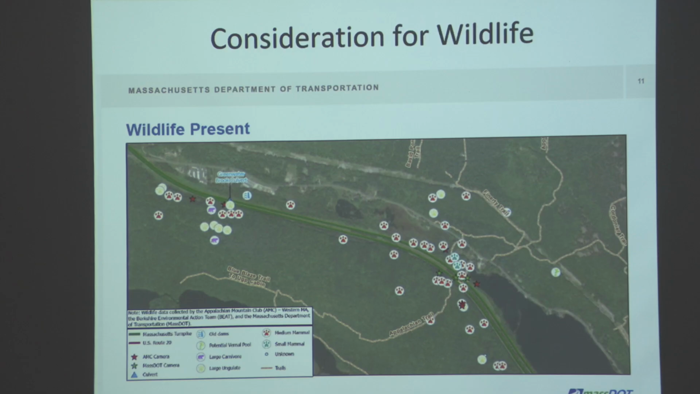We found, frankly, very little evidence that anybody's using the bridges. A couple of weasels and some mice, basically. Well, and humans, a lot of humans. But not very much wildlife use of the bridges themselves.